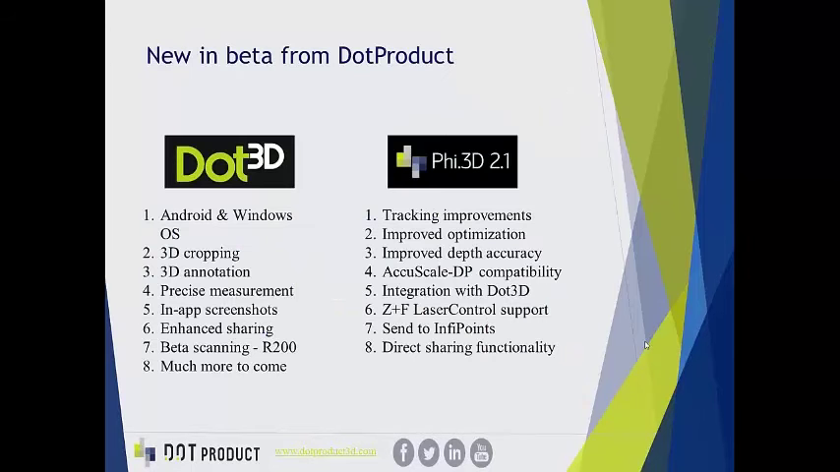Next slide. So just briefly, as of last week, we have released a brand new beta program for some new software that I'm going to be giving a preview of today. First off, on the left here, you'll see some features from Dot3D, which is our new viewing and editing application that operates side by side and is included on the device. We'll also have a release on Windows as well. It includes 3D touch cropping, annotation, more advanced precise measurement, and more. And there's a lot more to come in that application.